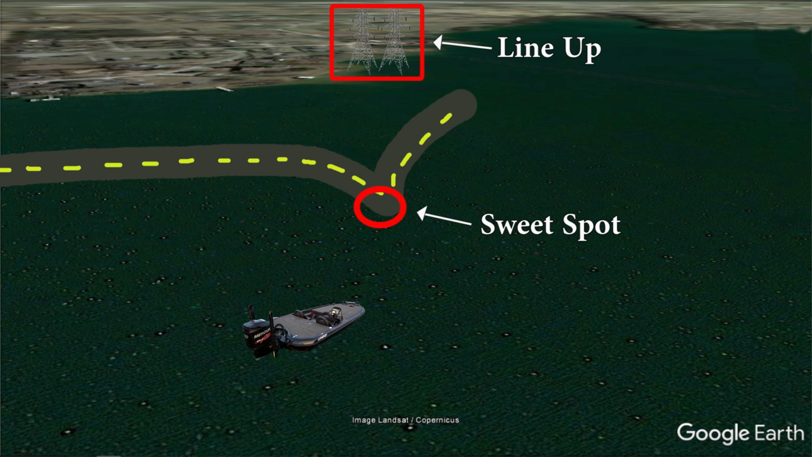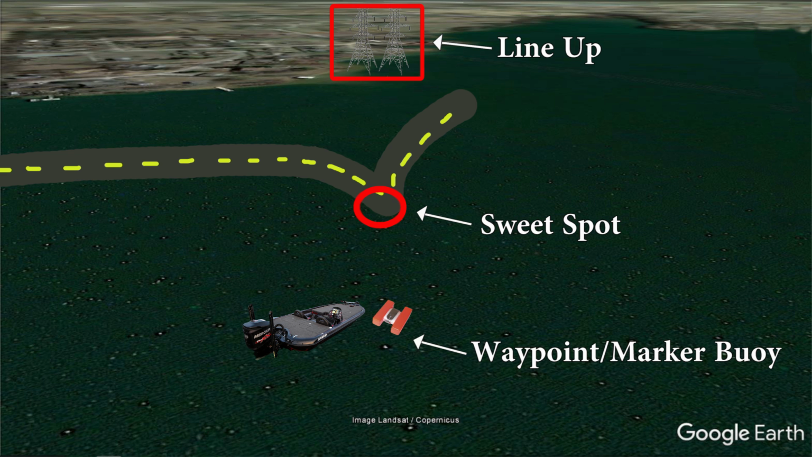Then I'm going to either make a waypoint on my GPS right where the nose of my boat is, or drop a marker buoy right where the boat's positioned. This is going to give me 2 points of reference to help me make my perfect cast every time.